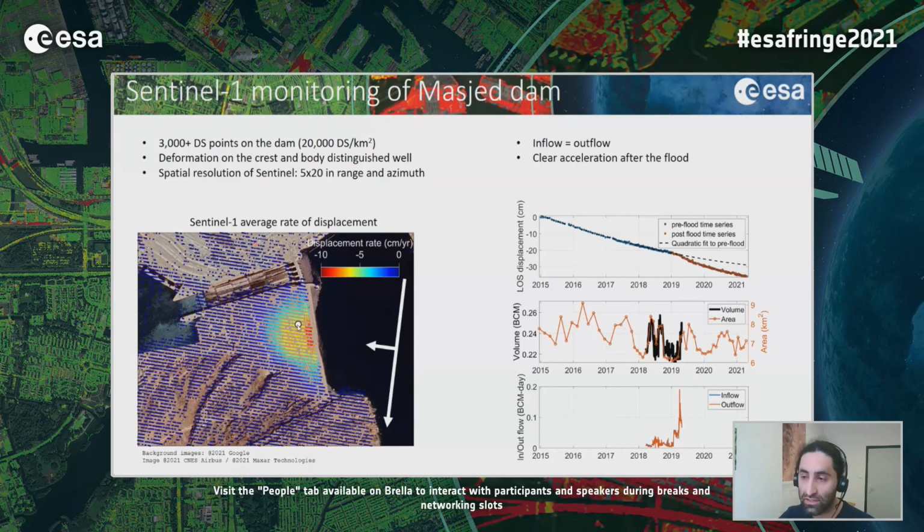Plotting a time series for a point here on the face of the dam, you see that there's a displacement going on. I fit a quadratic model to the time series before 2019, before the flood. Here's the quadratic fit, and you see that after the April 2019 flood, we see a clear acceleration in the time series.